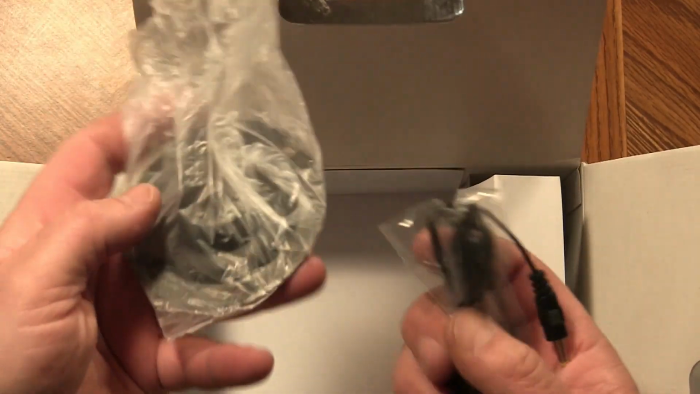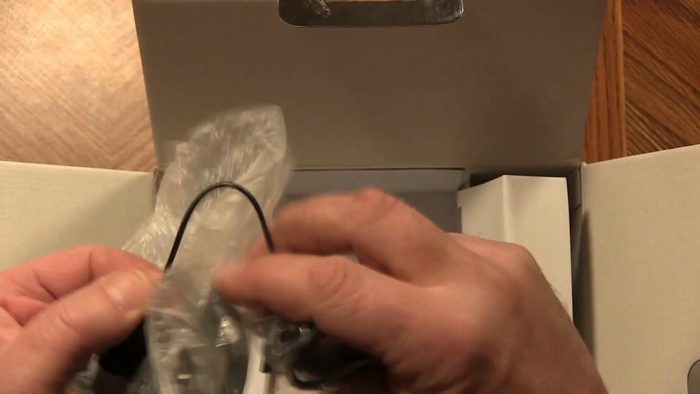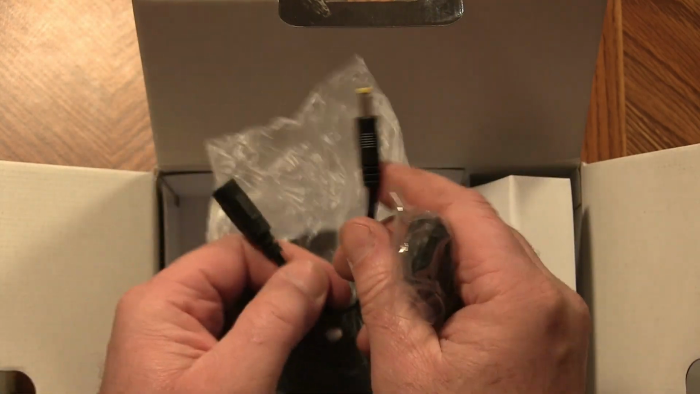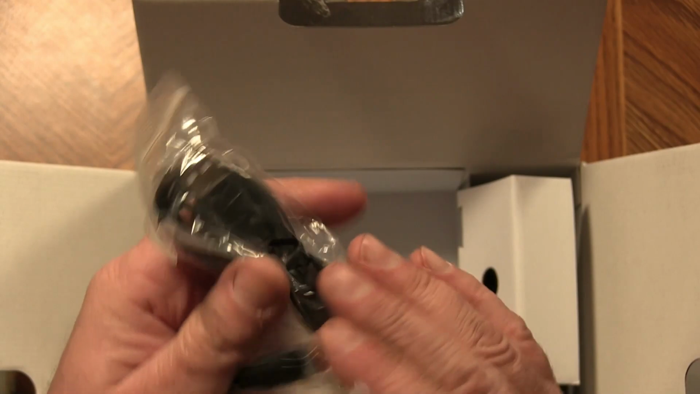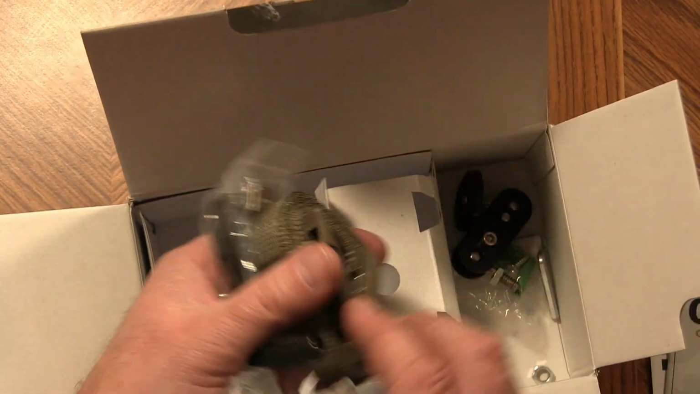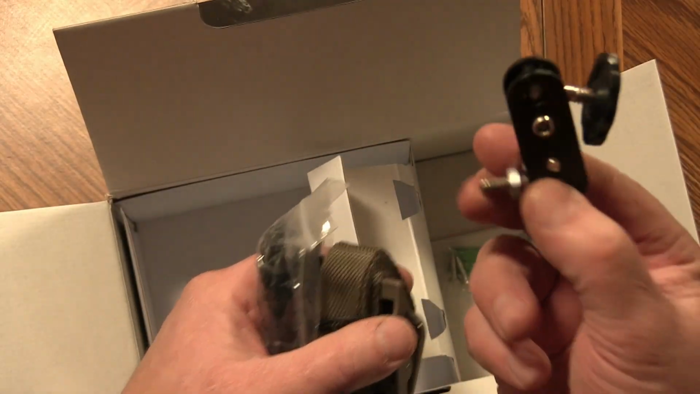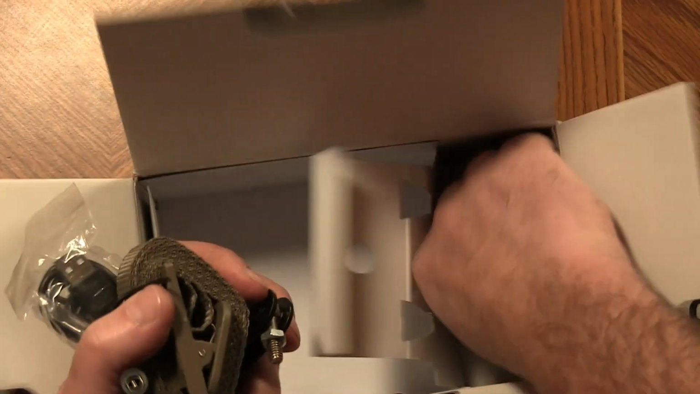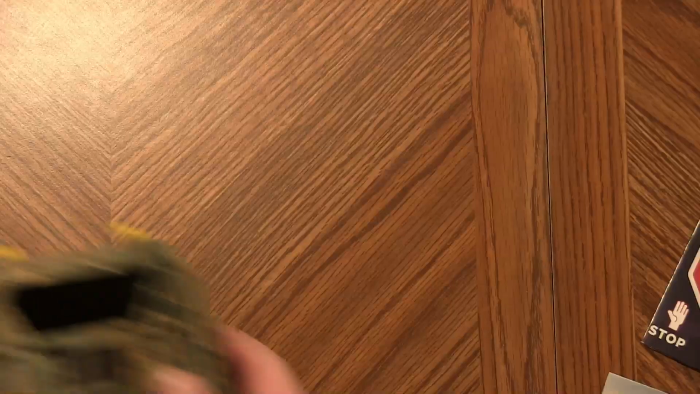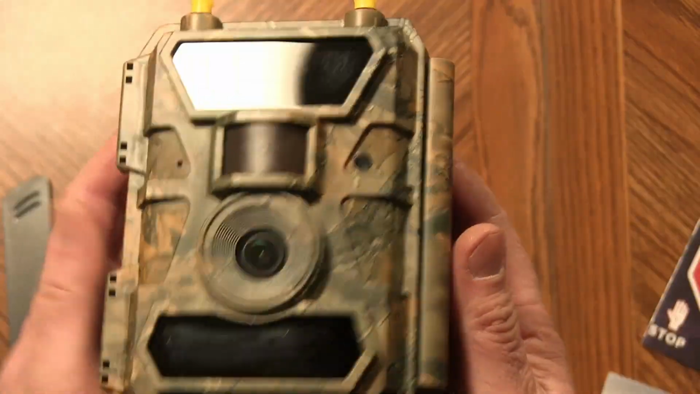Over here we have an optional wall mount. Looks like a charge cord or some sort of external power. Here's another USB cable. I have a tree strap. The other part of the wall mount that fell out of my bag. And screws and an Allen wrench. Let's take a closer look at the actual case of this.